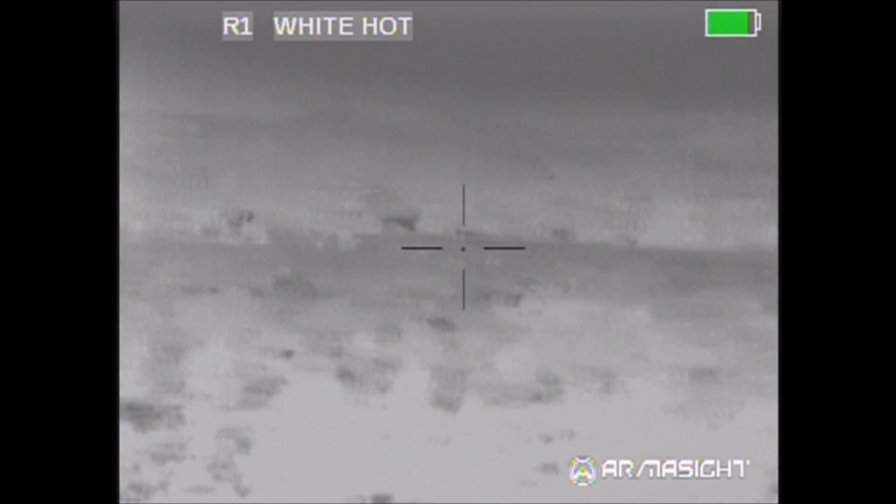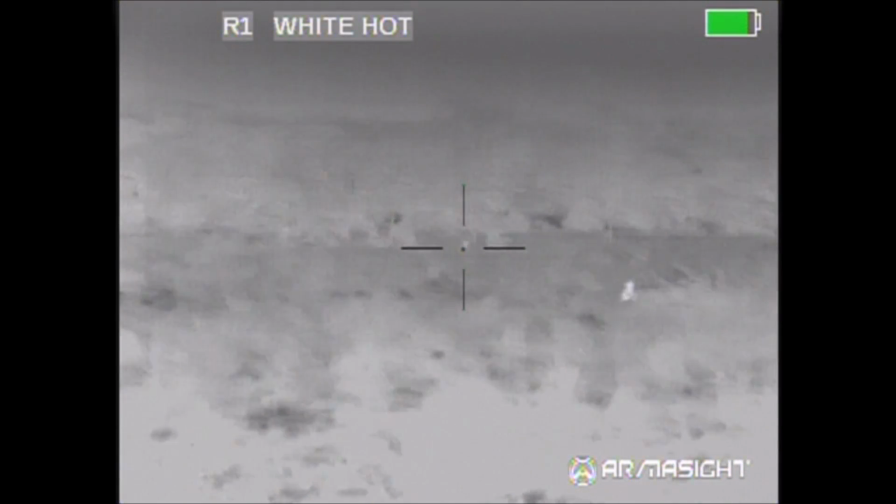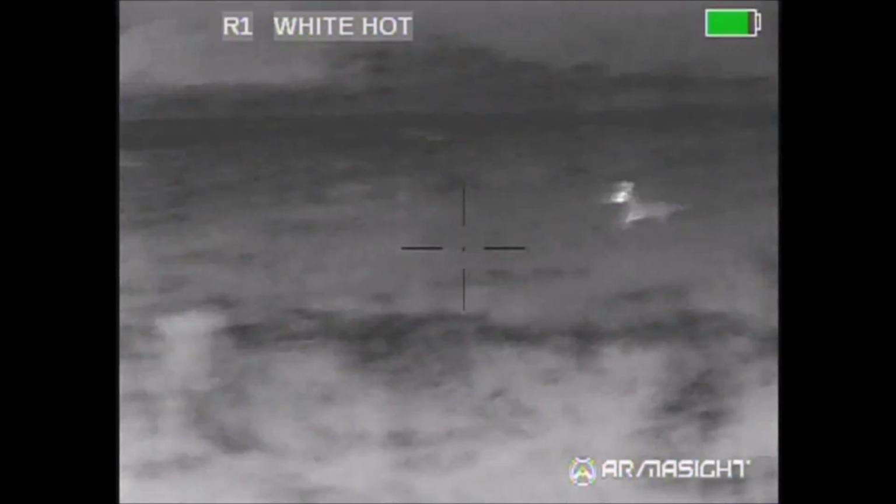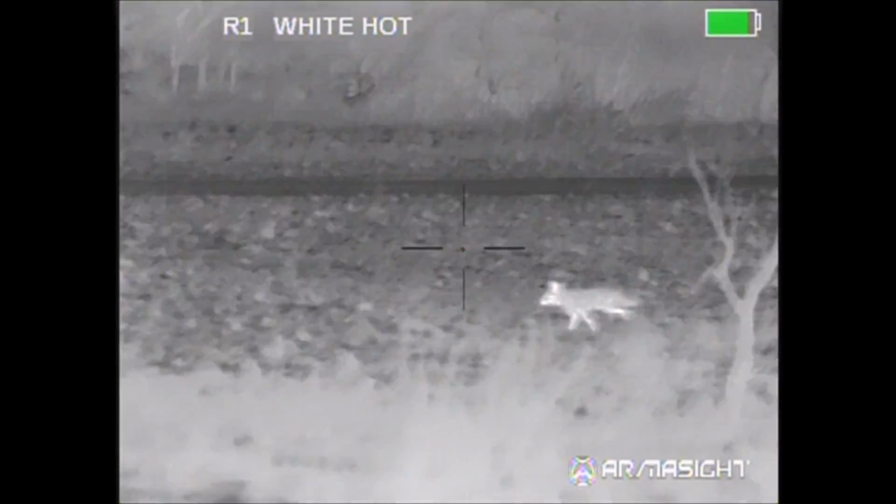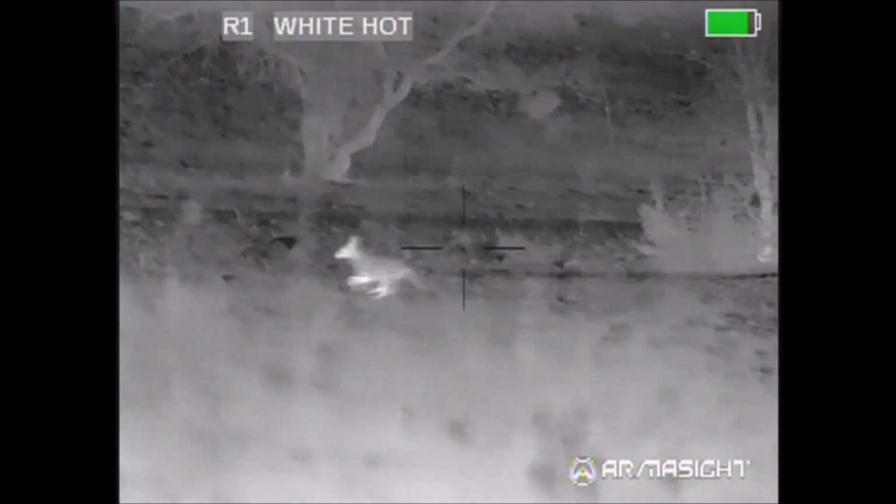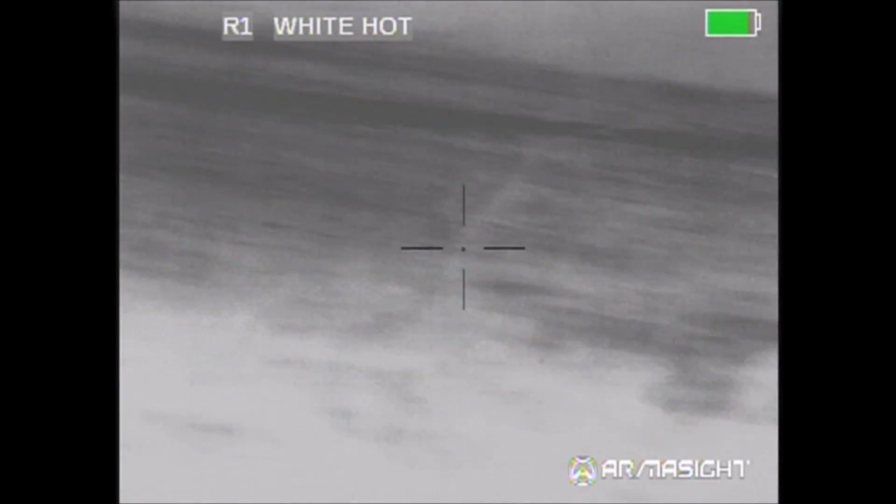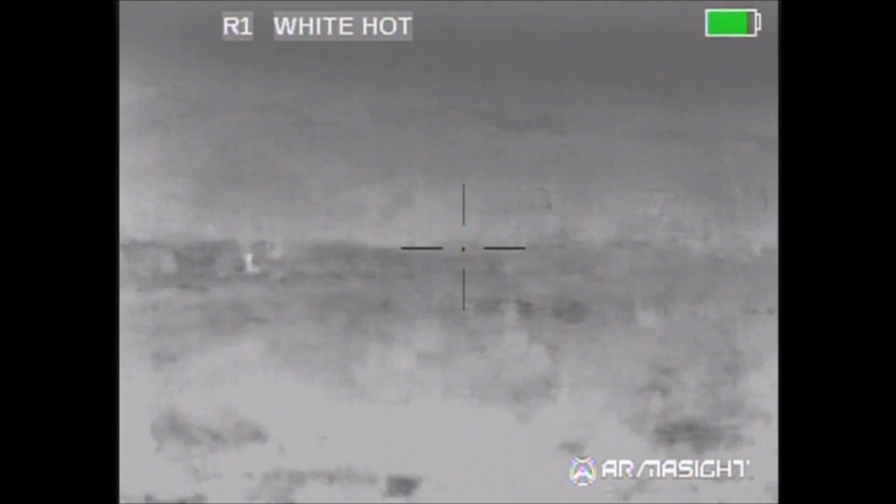When all of a sudden, this other coyote comes running in from the side here. And I'm trying to pan over to keep up with it, and I'm not in position with my sticks. I let out a little holler to try to stop it. I almost fall out of my chair.